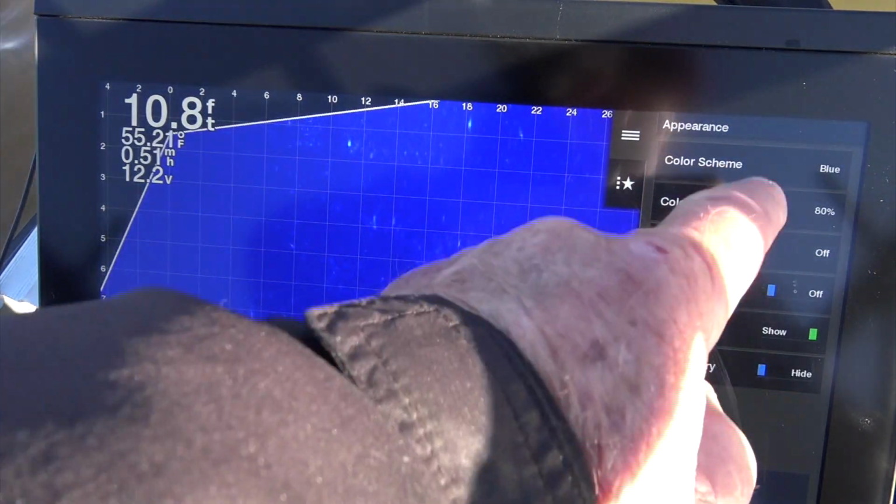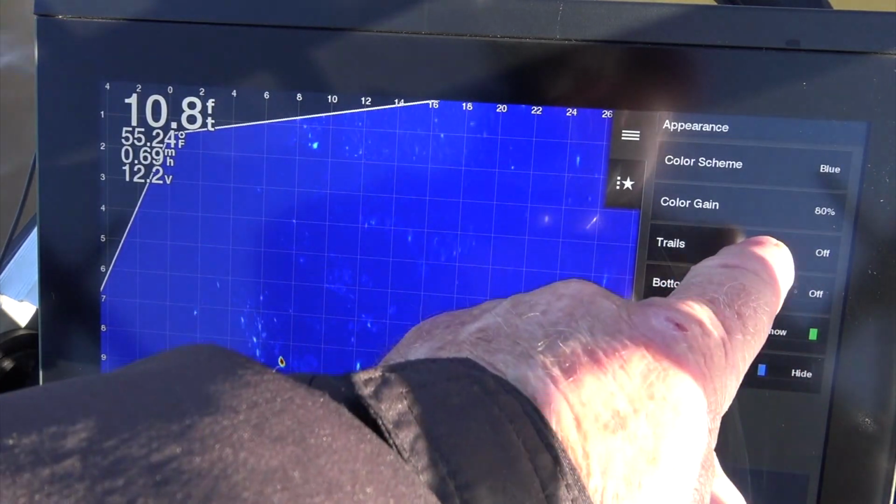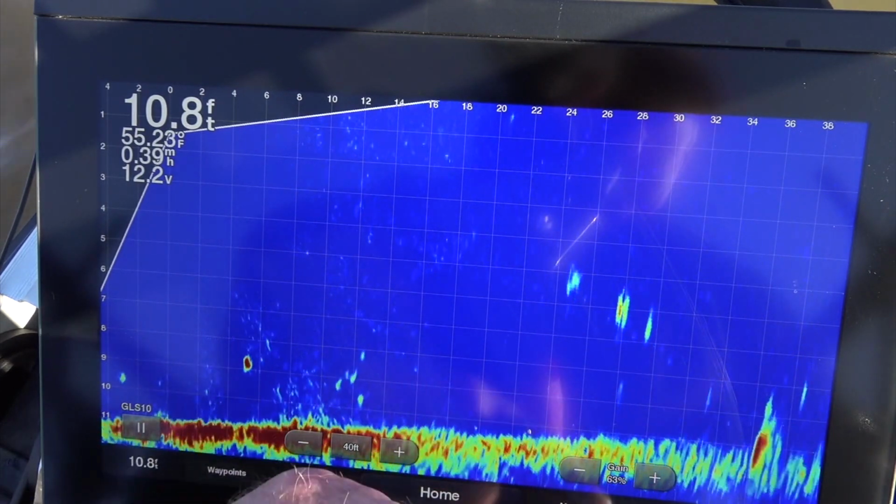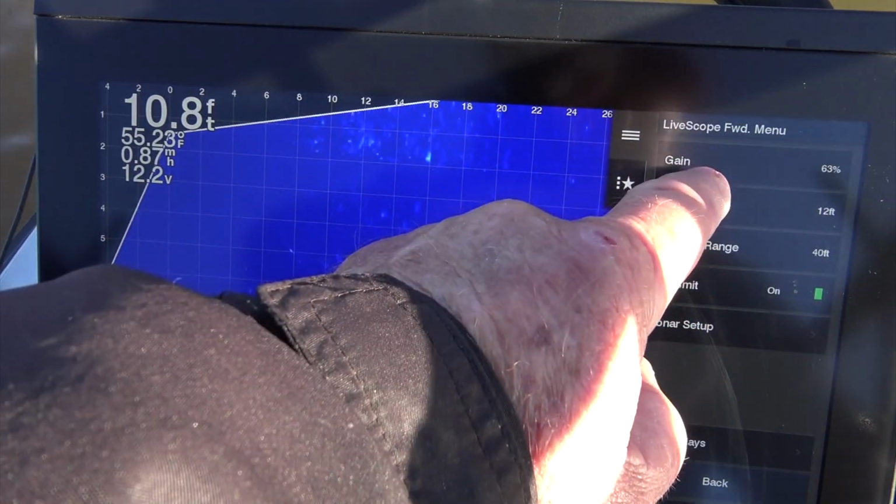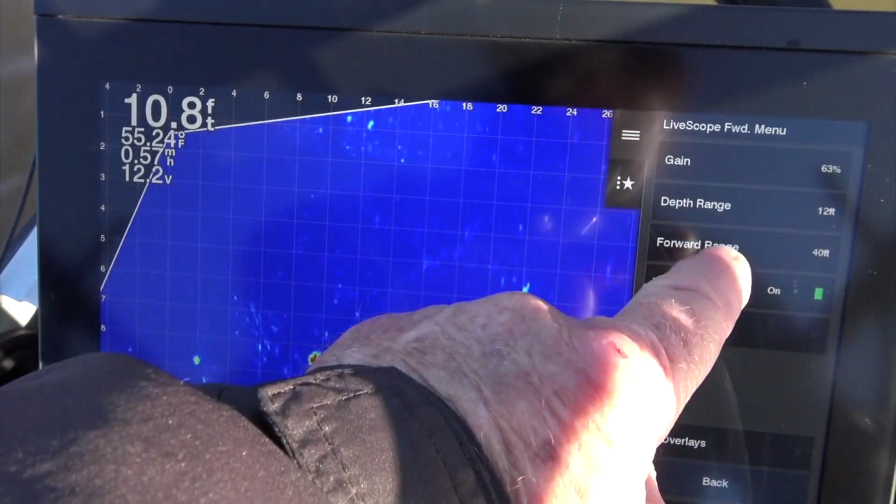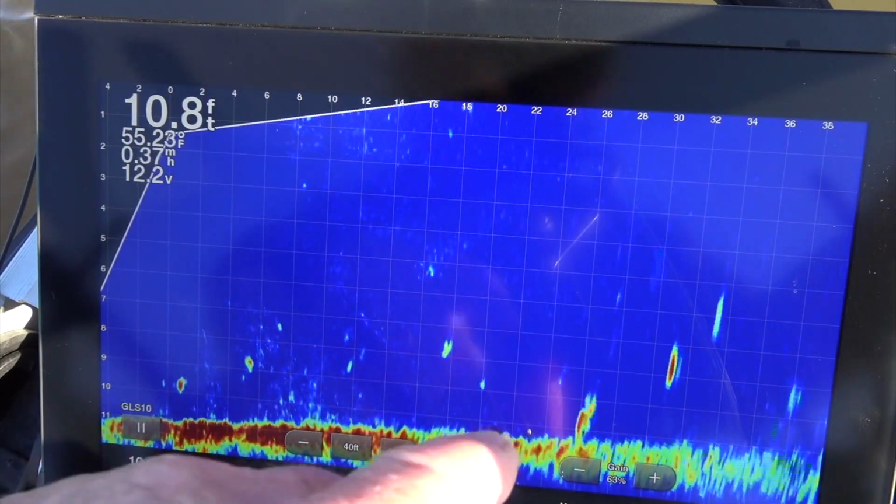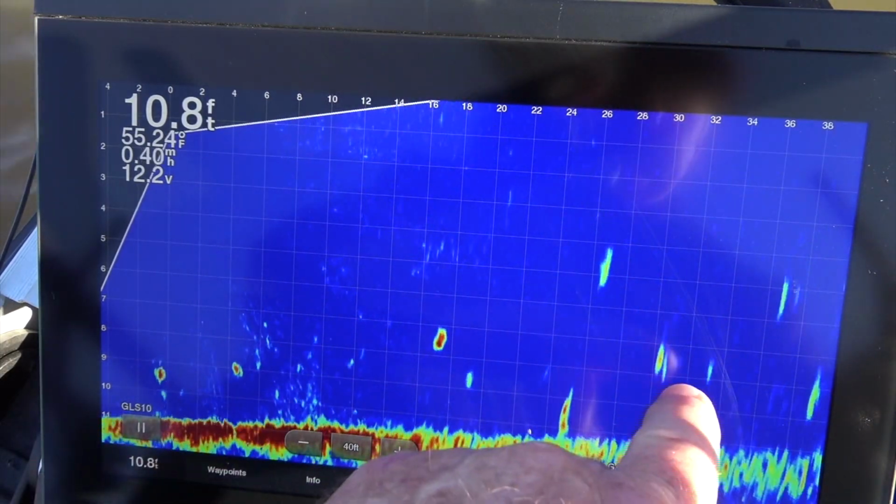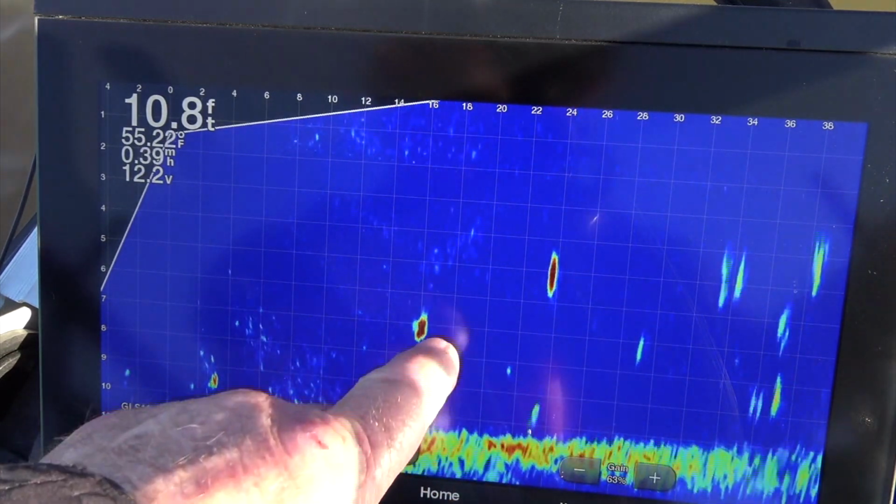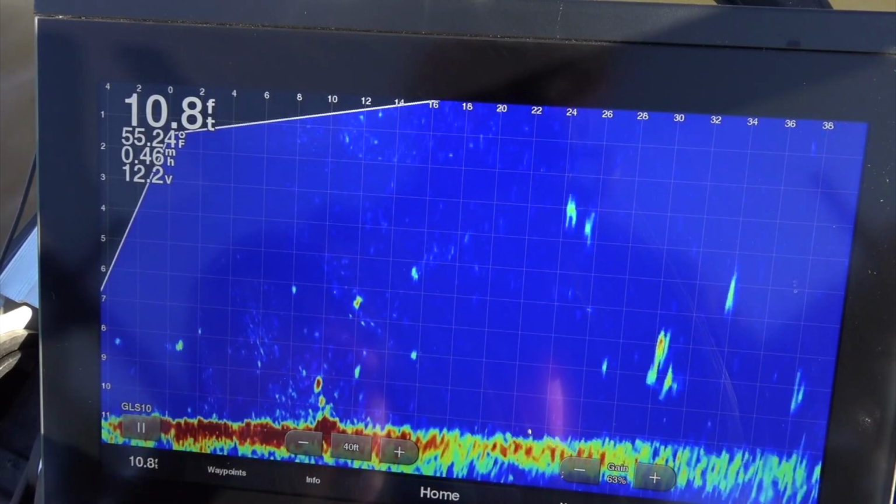So I'm running 80% color gain, 63% regular gain, depth range 12 feet, forward range 40 feet. With this blue screen, as you can see, these fish, especially bigger fish, have a red center on them. And you can really identify those fish.